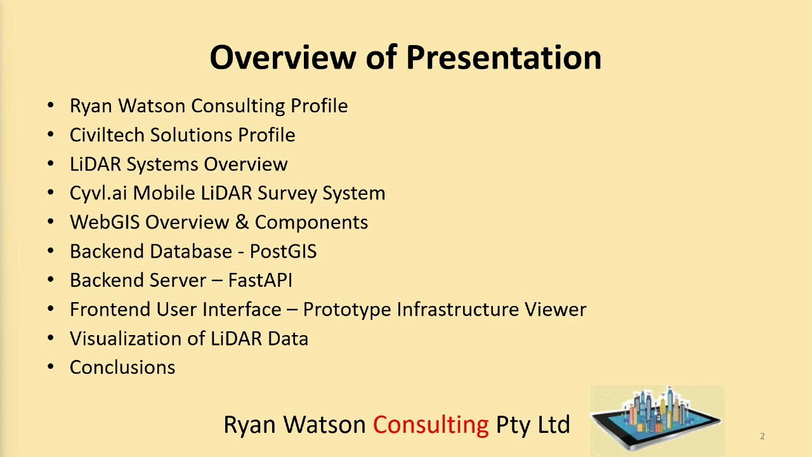FastAPI. So far, this project is a work in progress, but we have developed a basic front-end user interface, a prototype, to make it clear that we have done something, and it's good for selling the system to potential clients. I will talk about visualisation of LiDAR data and conclude with what we've done so far.